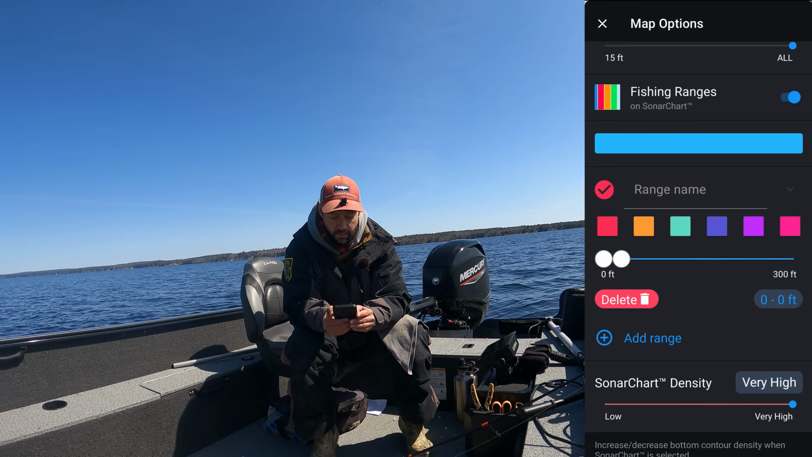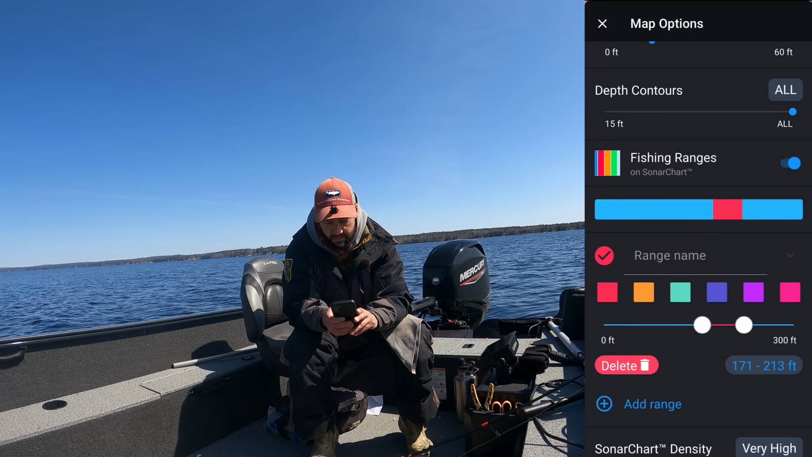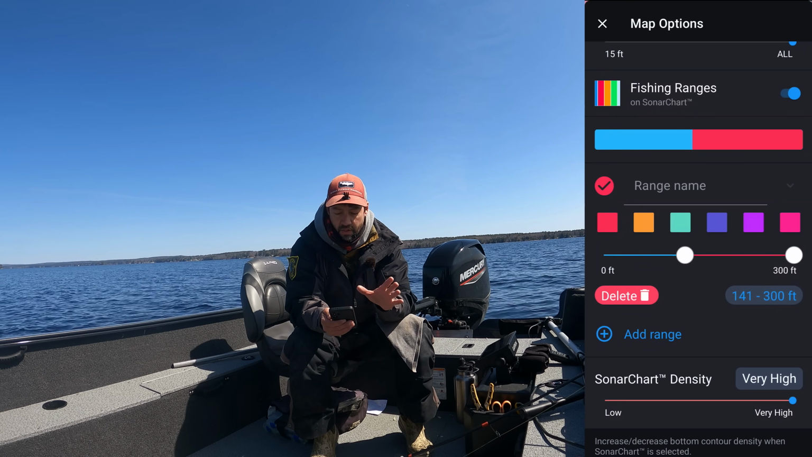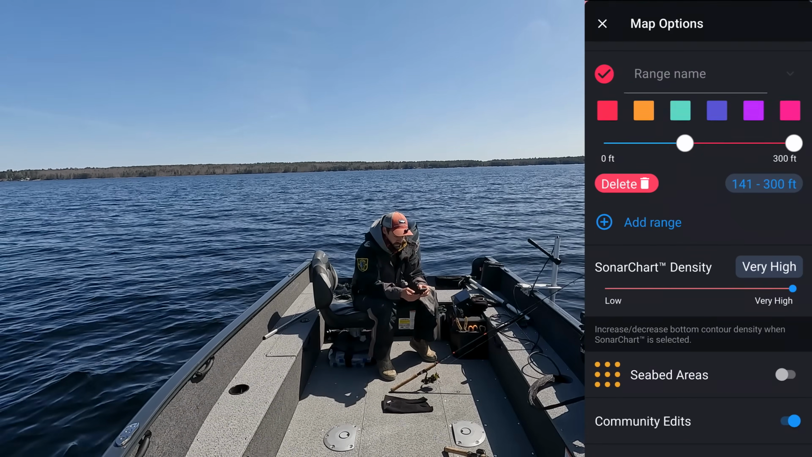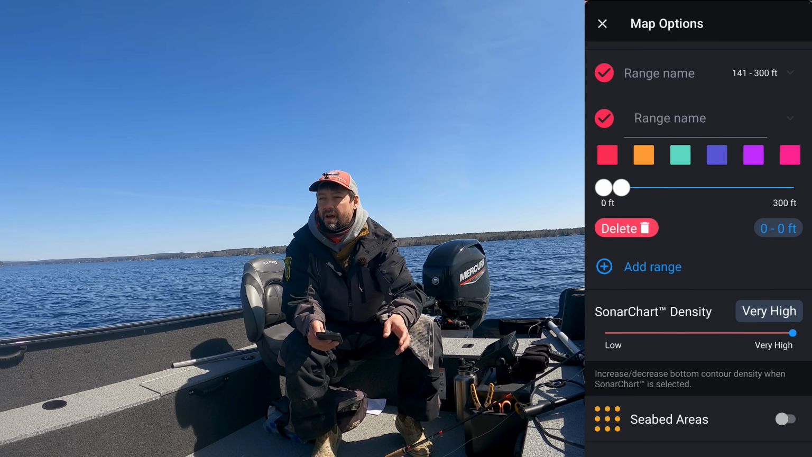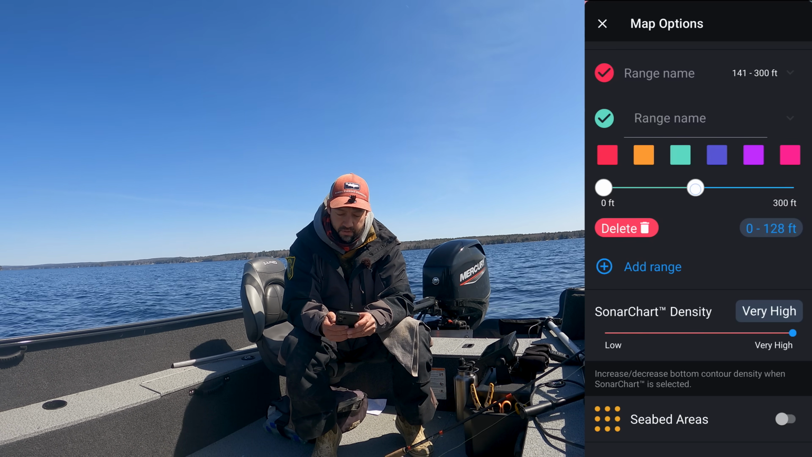We don't want to jig anywhere deeper than, we don't want to fish past 130, let's say 140, all the way down to 300. We won't fish that deep ever. So that's like the no-go zone. And our next zone is going to be our jigging zone, if you want to call it that. I like to do about 100 feet. We're going to call this our green zone. We're going to max it out at like 120.